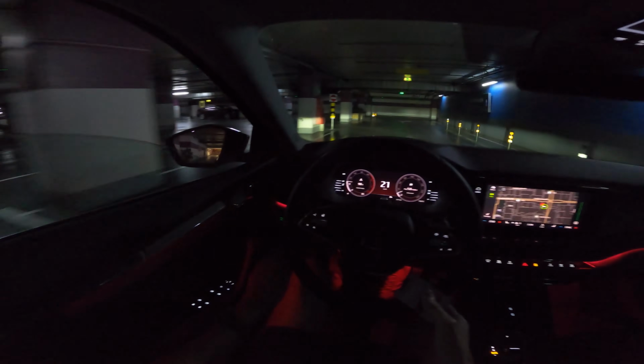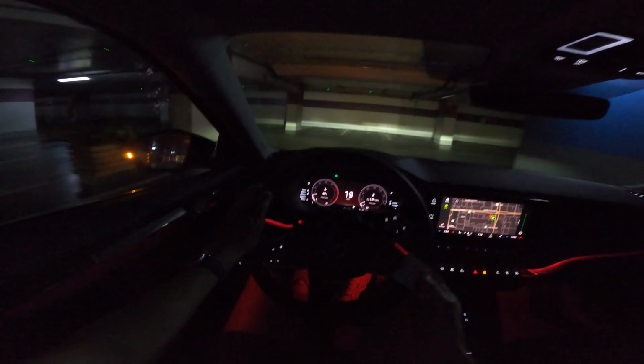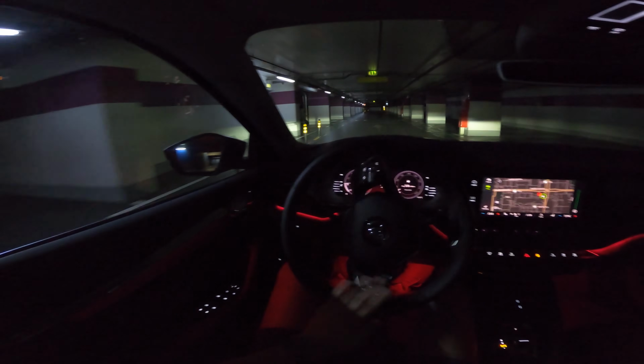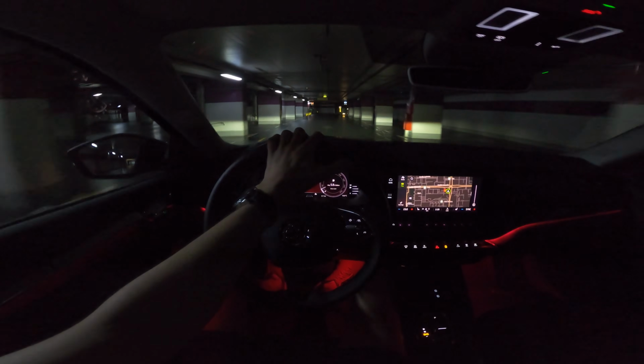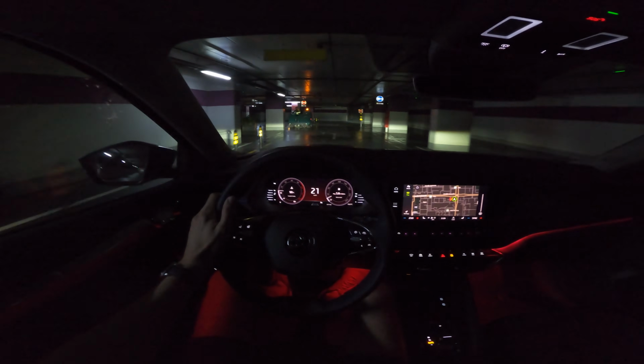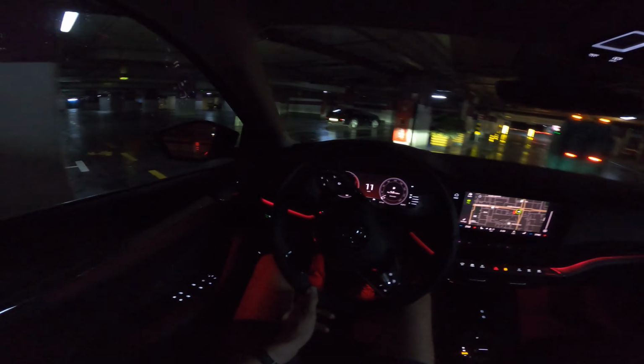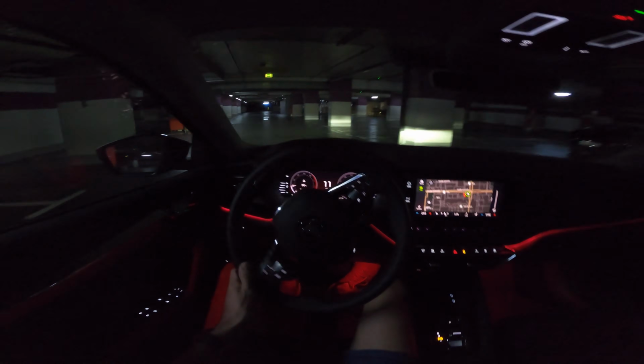It's not that loud, it's actually quite decent. And I'm gonna park somewhere where there's at least some light above the car. Never been this late inside here. Ooh, interesting car.